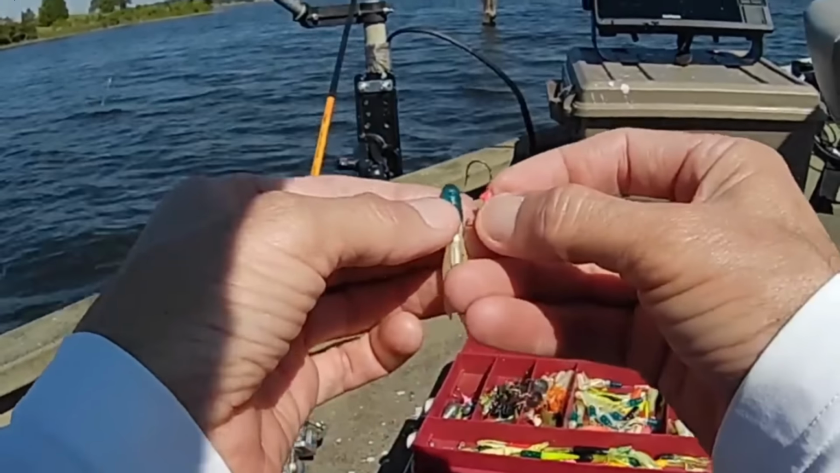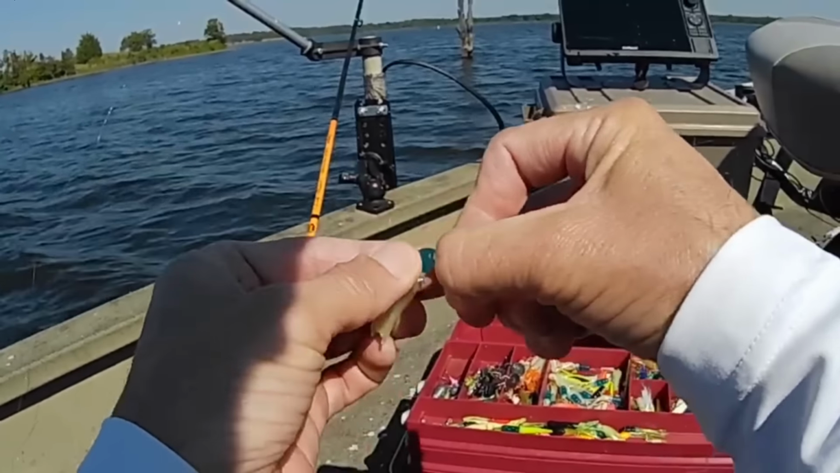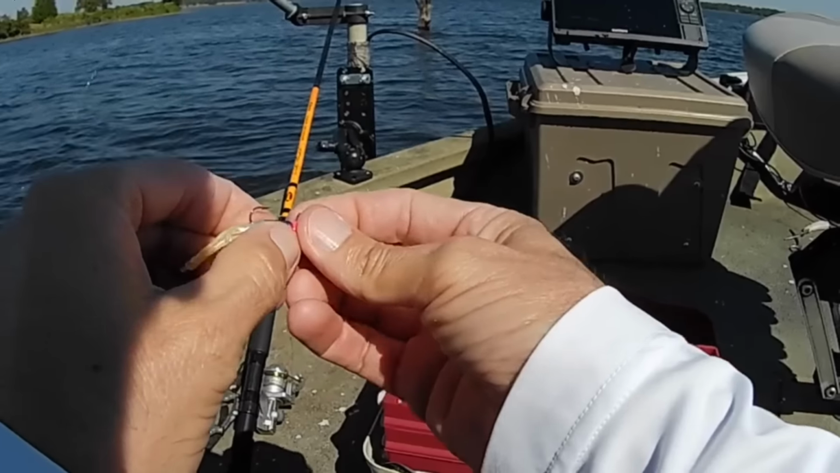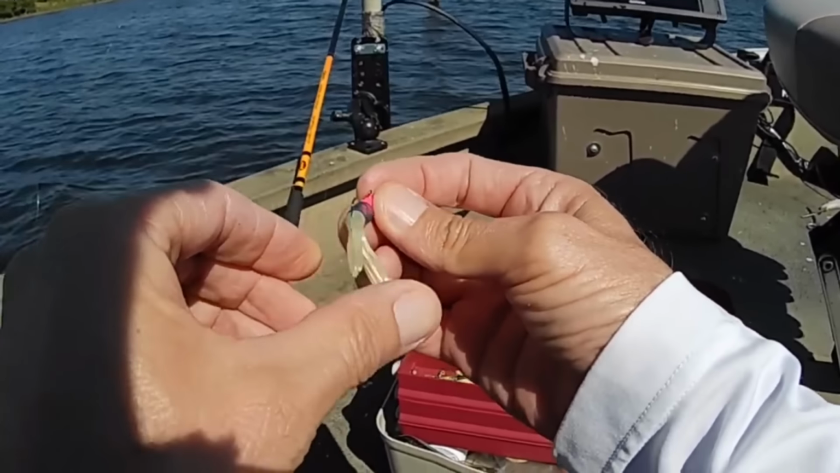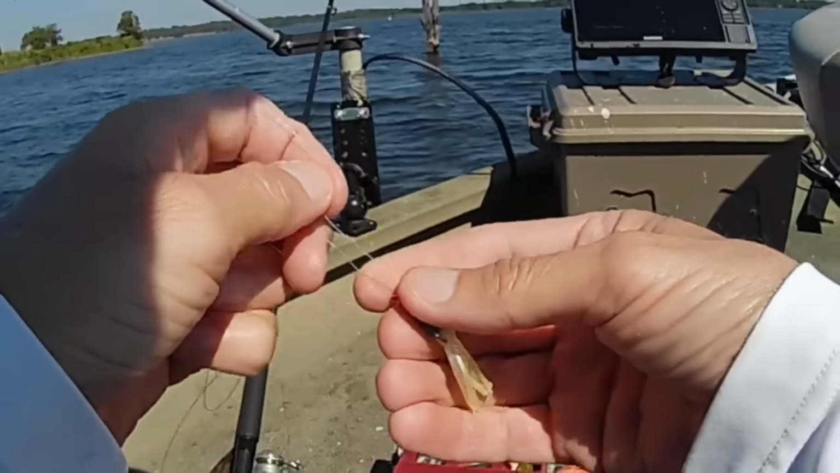Let me see, I got me a little pink head and an 1/8 ounce head there, and a little blue and white tail jig. Oh shoot, I didn't get it on there very straight. I just do a little old small easy loop knot when I put these on here. Nothing fancy.